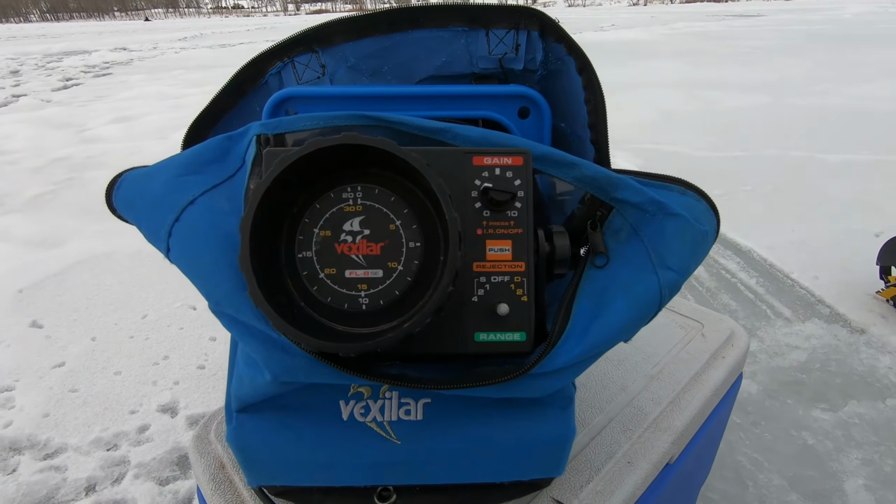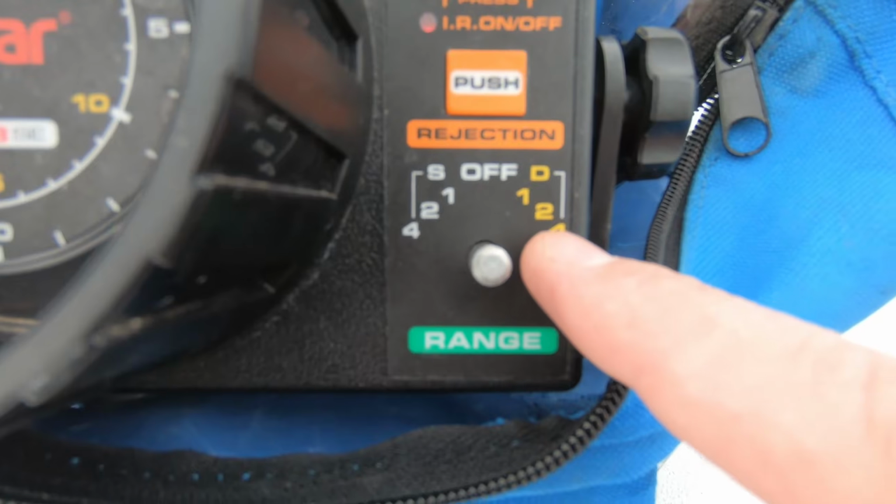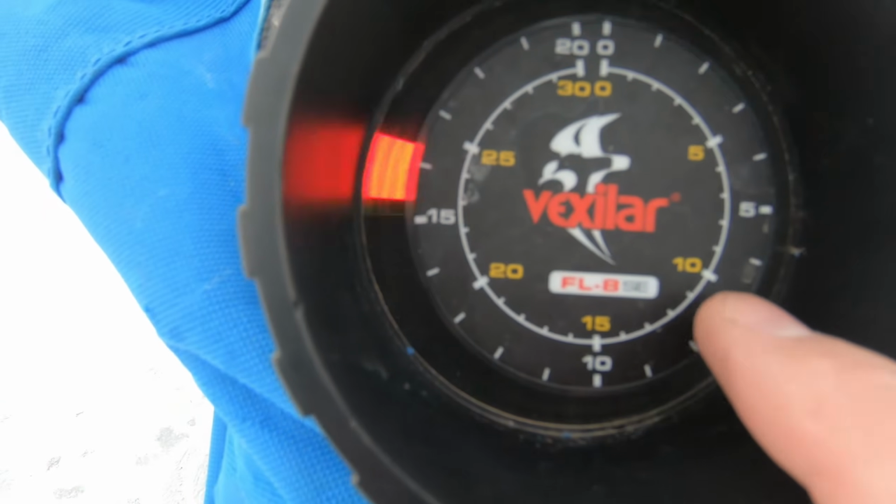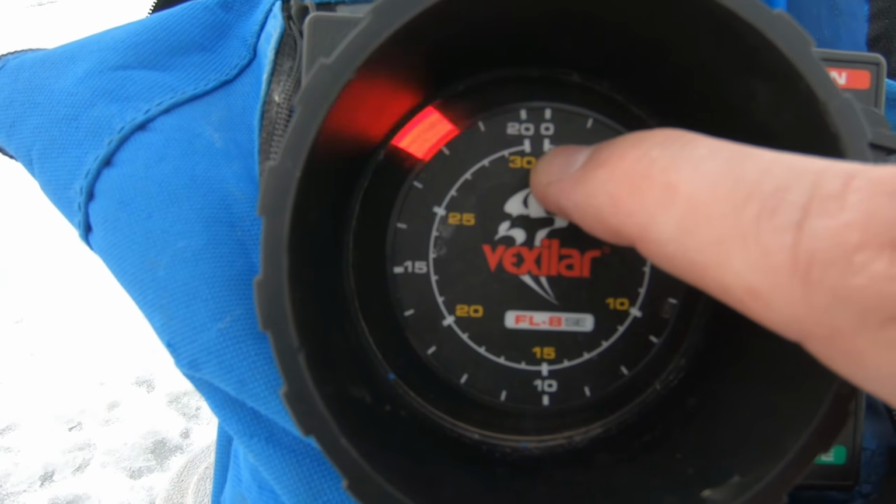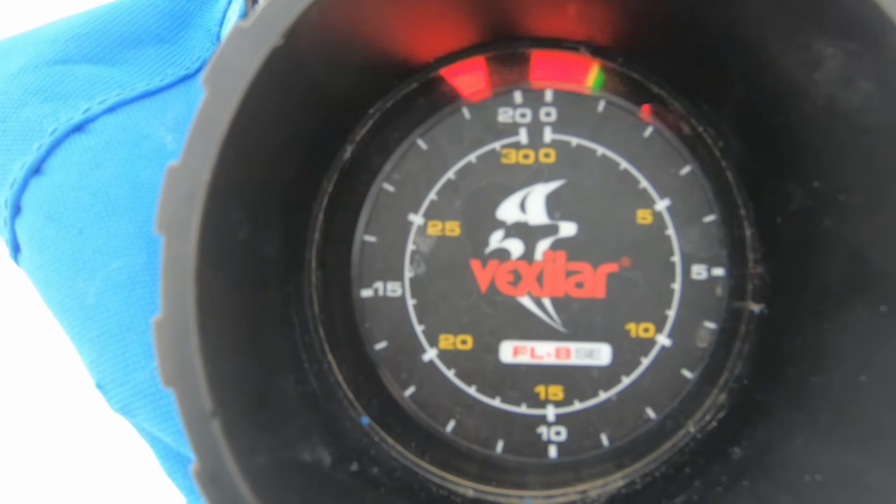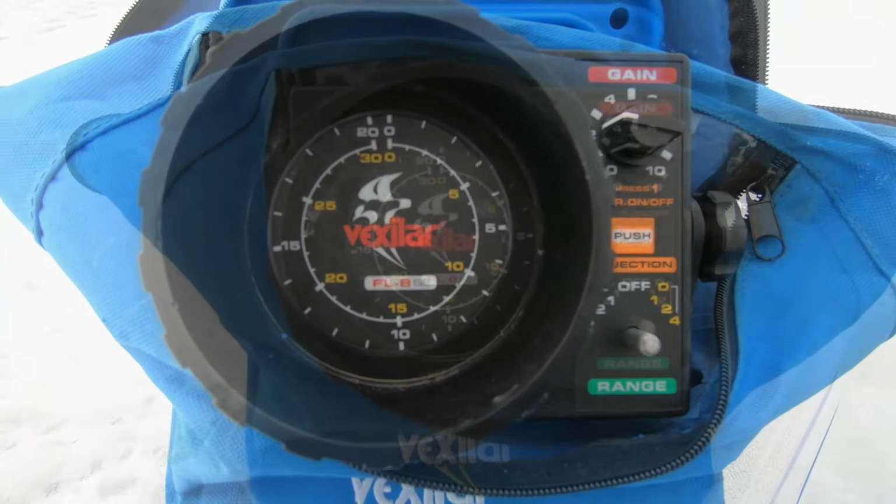Now, if we're getting super deep, when we turn it to the right, we're going to go to D, or deep, 1, 2, 4, and that's yellow. Then we start at different intervals for the yellow, and you can see it goes all the way up to 30 for D1. That would be 30 feet. D2 would be 60, D4 120 feet. So the maximum depth that you can use this Vexilar at is 120 feet.